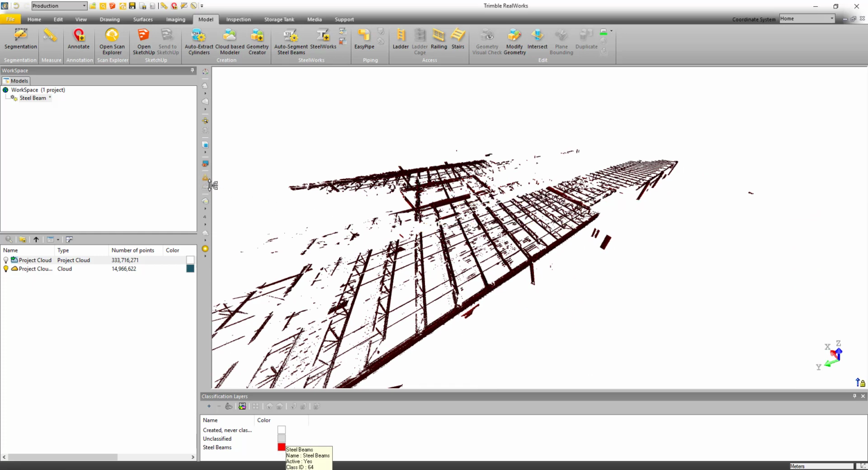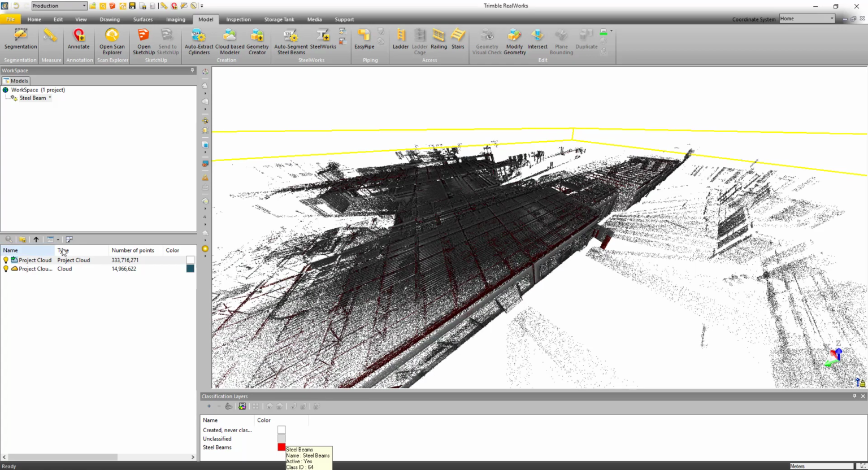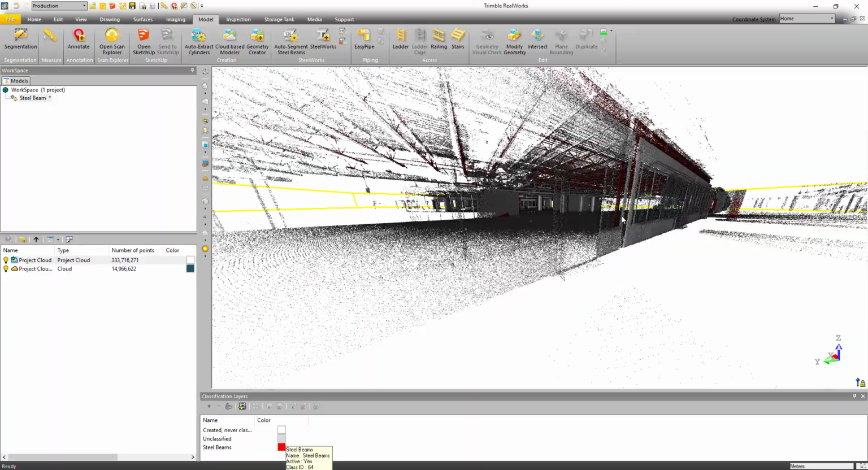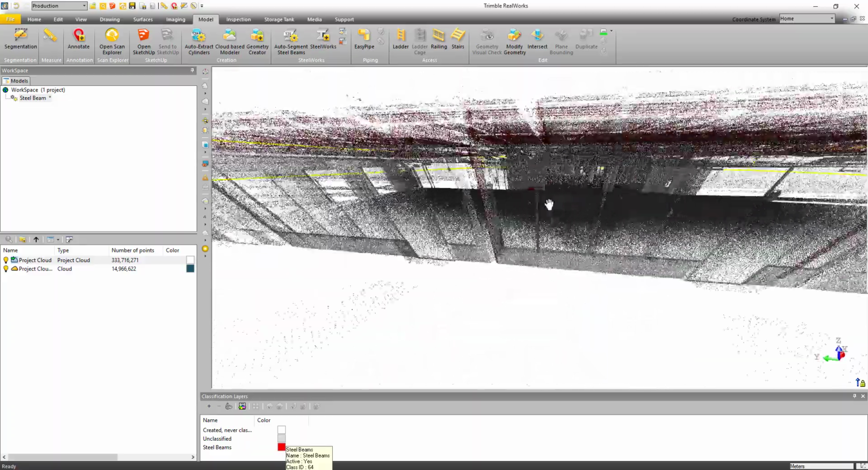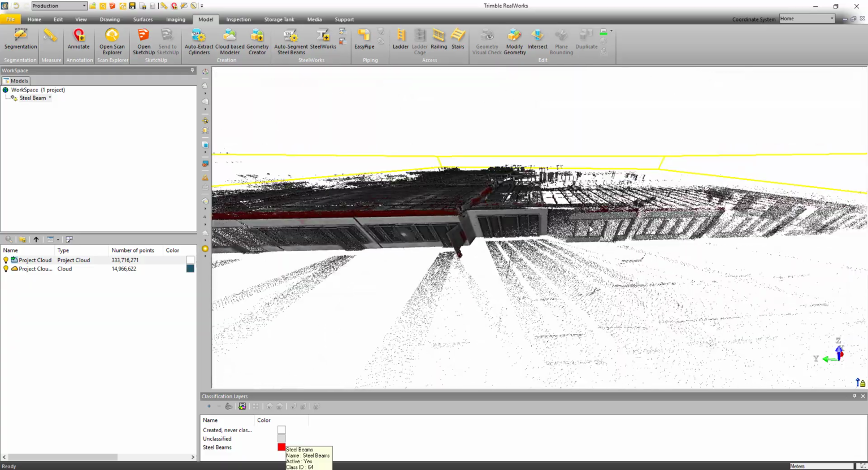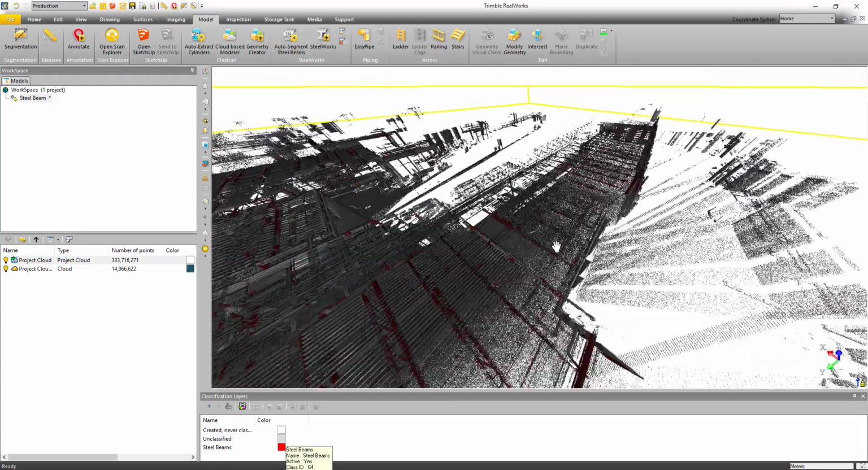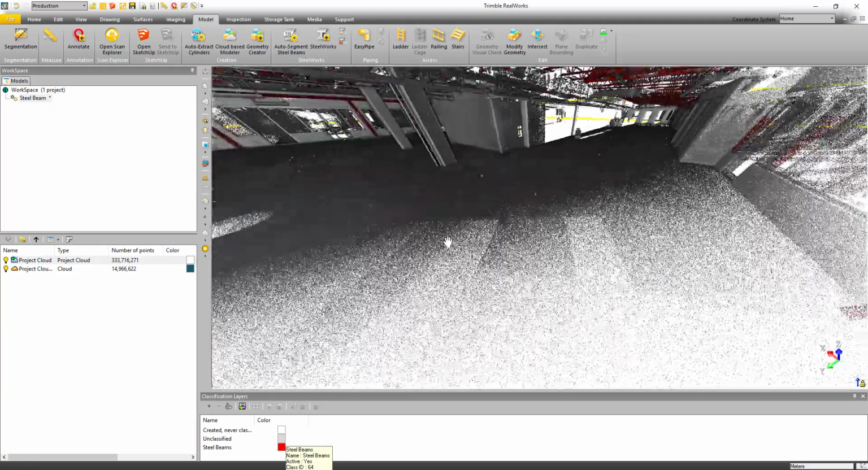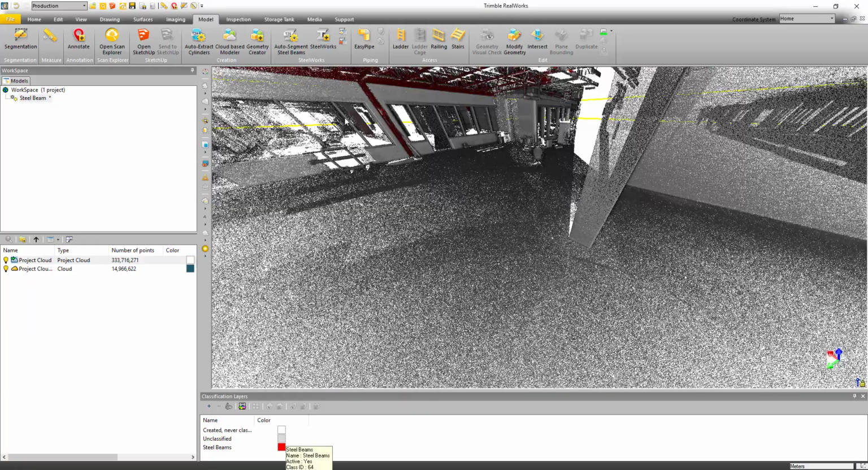If we come over here and turn on the rest of the point cloud, you'll see all of the points that it had to search through to find these steel beams. And it was in fact a pretty difficult environment. There was a lot of windows, a lot of glass and reflections in this point cloud. Now the great thing is this tool can only get better in future builds as the developers feed it more and more data sets to learn from.